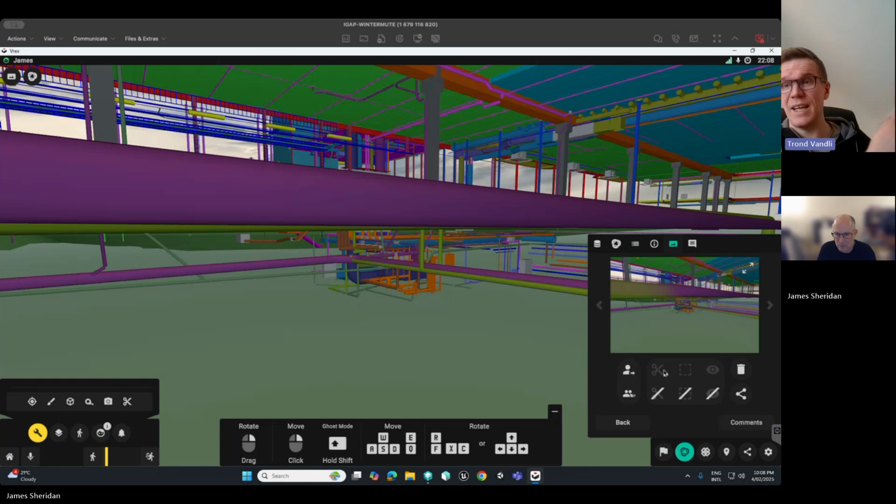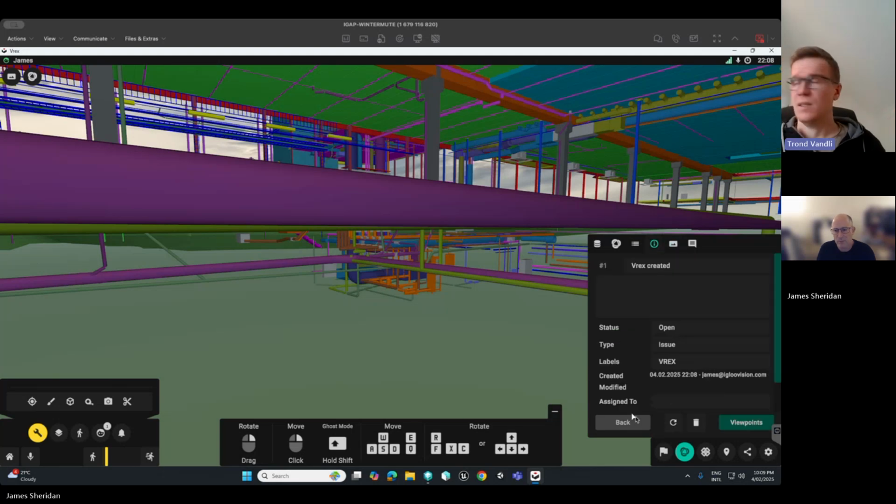So it does save the state of the cutting planes and the visibility as well. Oh, yeah, that's great. And it also carries that across from Revisto, of course. So if you have that enabled in Revisto, it's a part of the open BIM standard. It's basically just a... Yep.